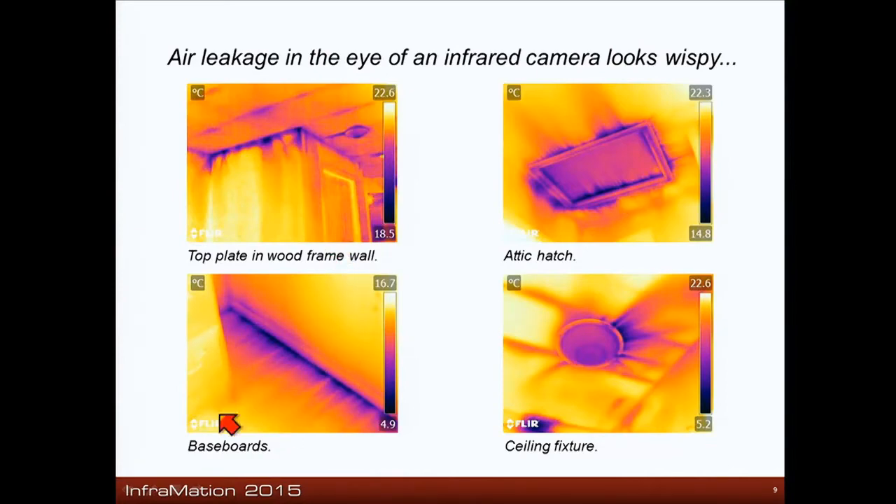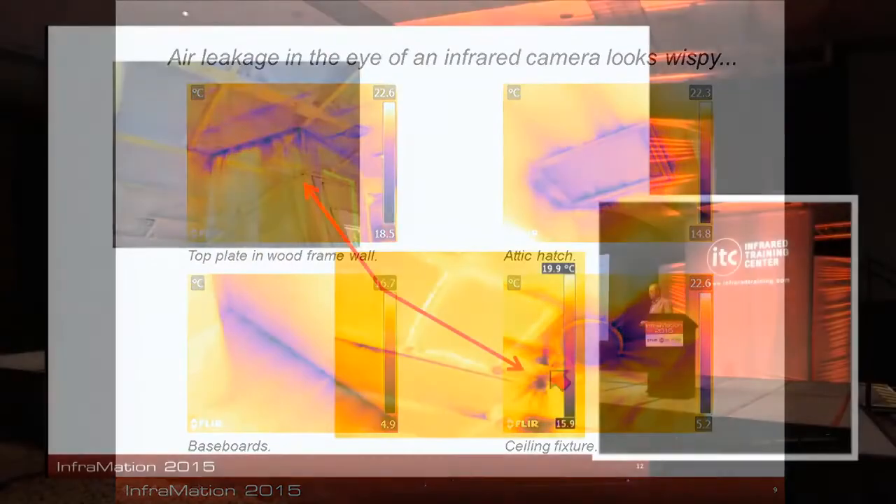This is actually an older house, so if you're doing some remediation on an older house, baseboards are kind of tricky. There's really no good way, in my experience, to seal these up. You can caulk into the baseboards, but caulking gets wet, dirty and that sort of stuff. And then at ceiling fixtures, and this could be speaker kits in ceilings, fan units, recessed lights, can lights are really bad, tend to be really bad.